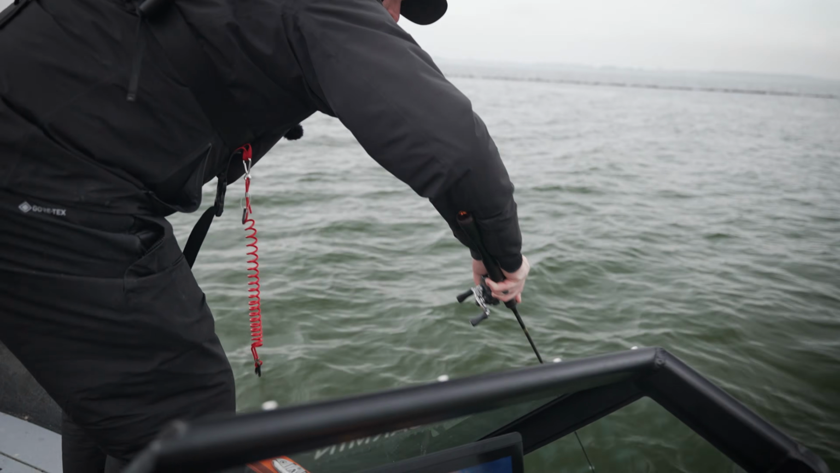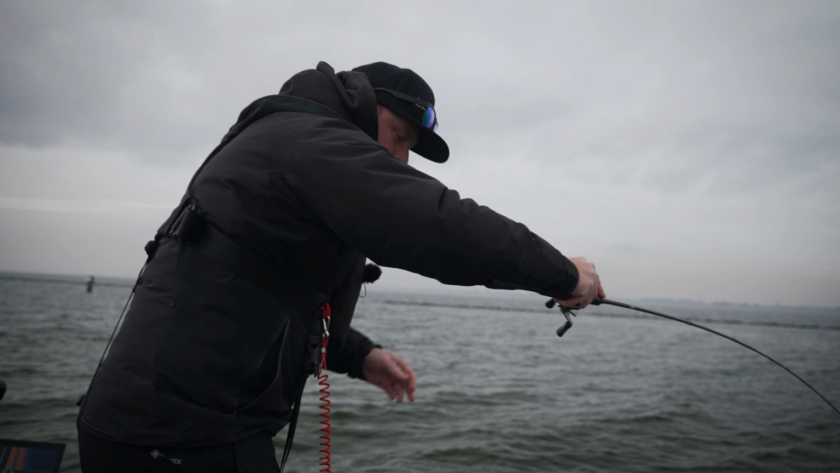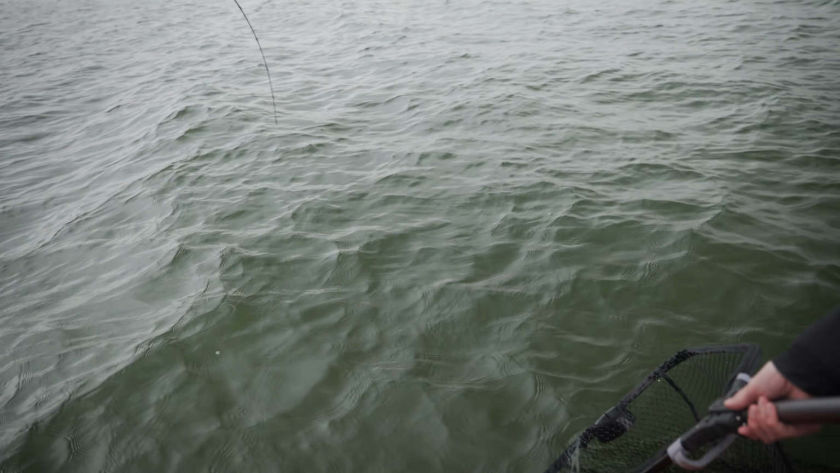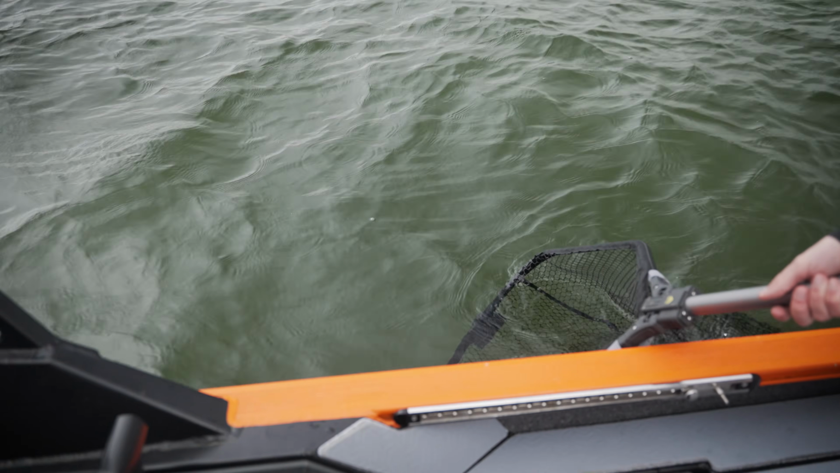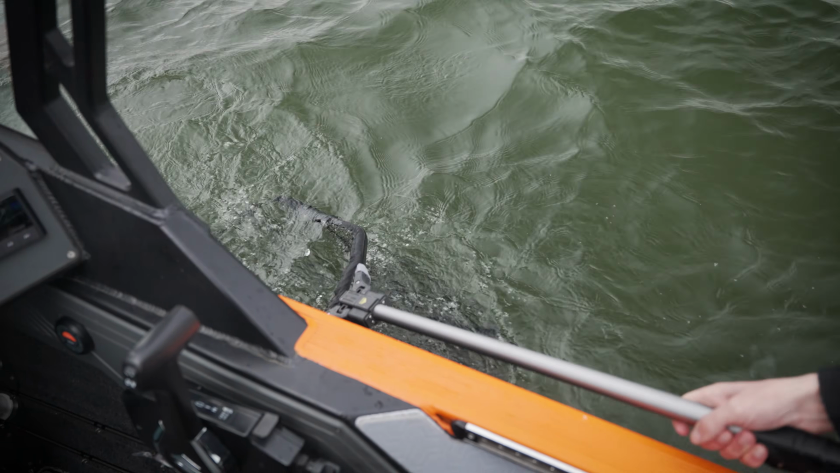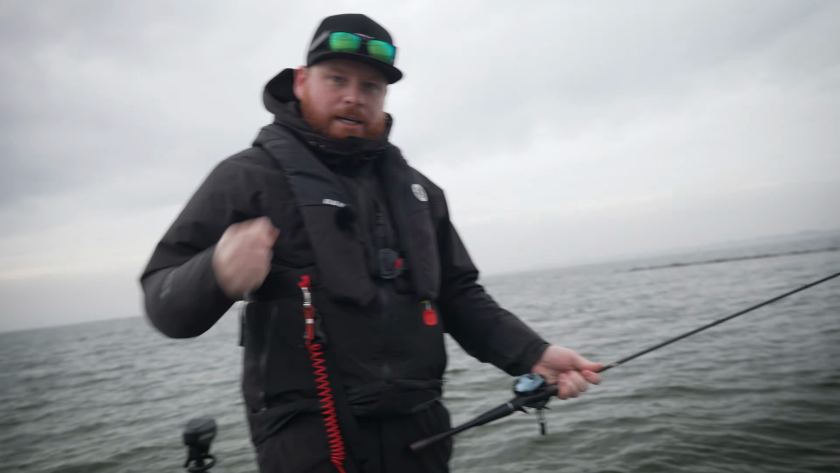Big fish, get the net, get the net. Do the net. Ready? It's going to come straight up. Just dip the net and I'll bring him to you. Big fish. In the net, Sam. In the net. Yes! Come on.